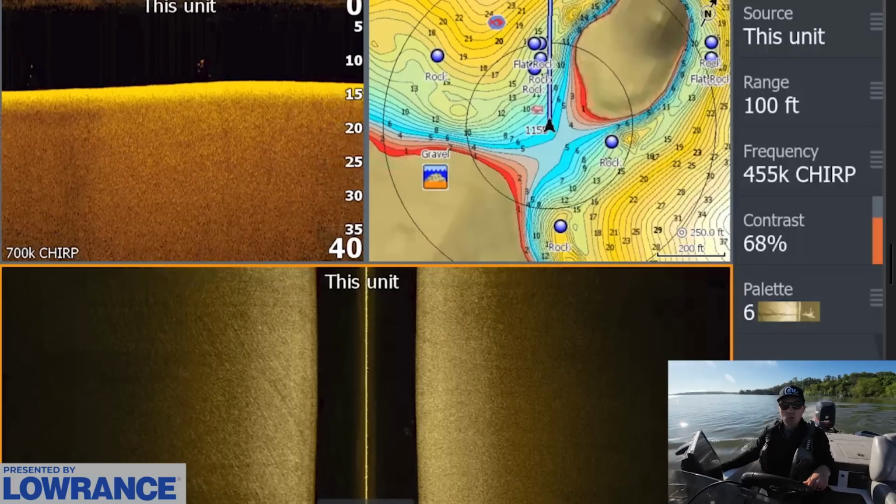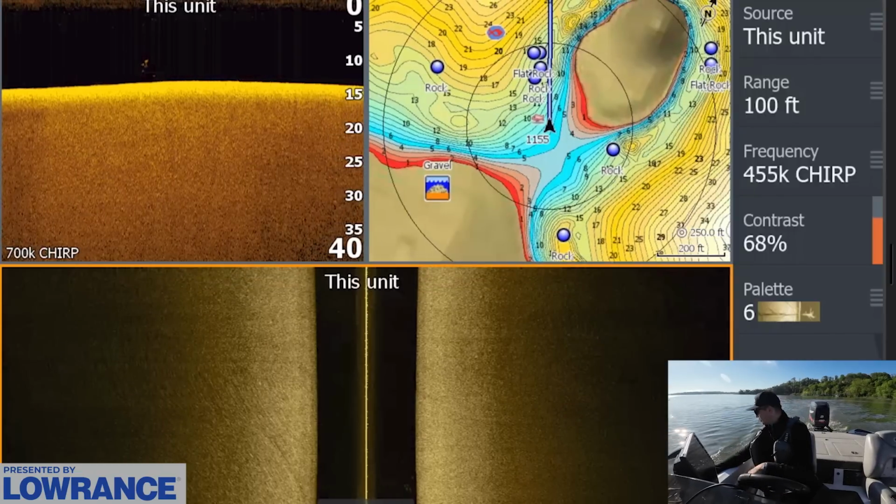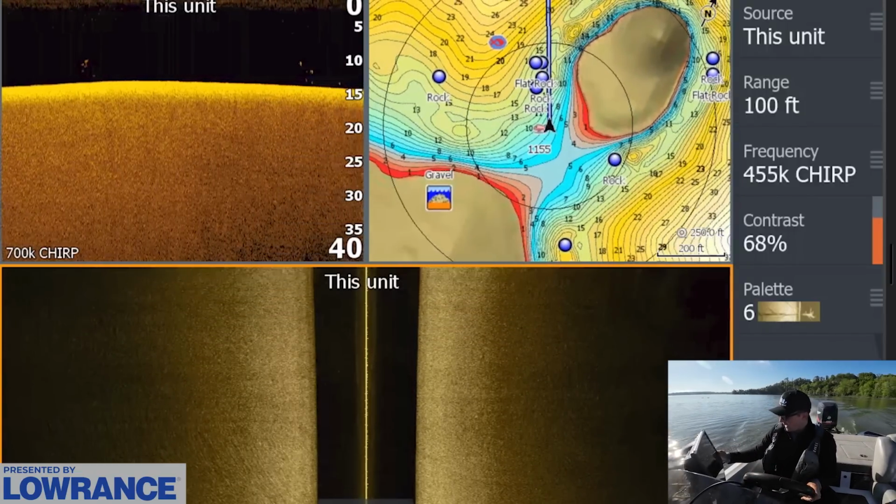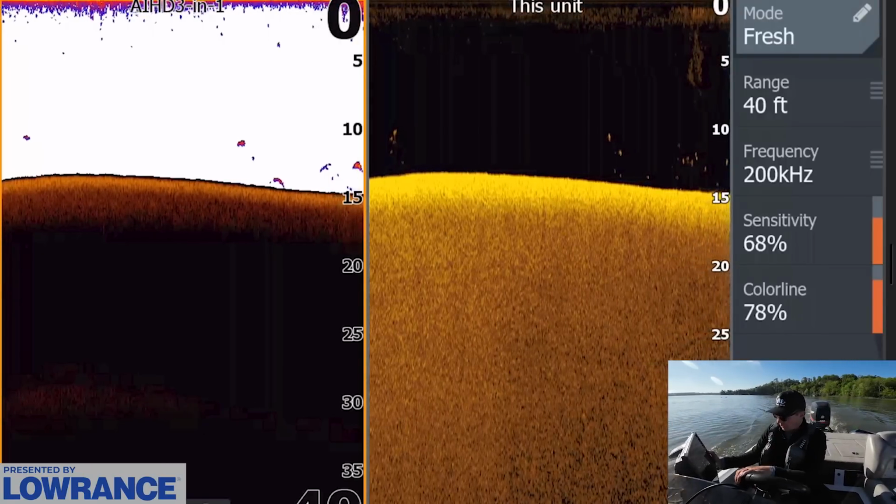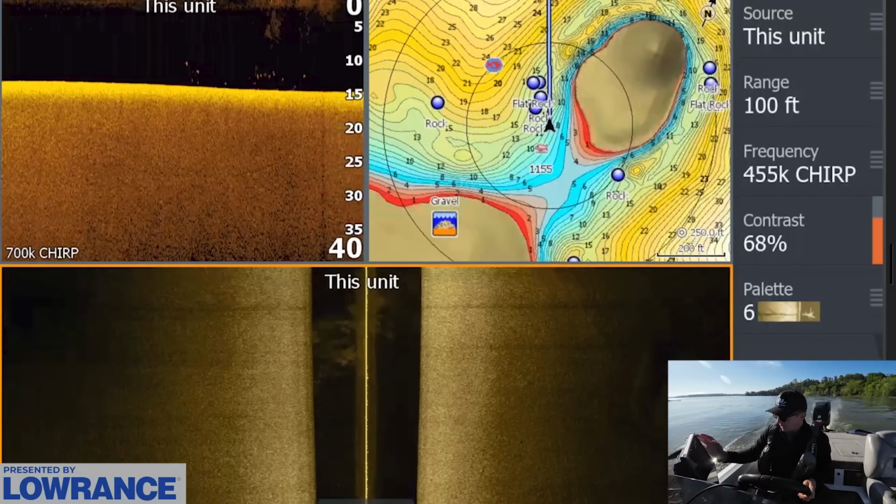If we can find a few more of those isolated bait balls with bass around them, then I feel pretty confident we can actually just start targeting those fish. But I'm not going to mess with those quite yet, because I want to make sure we can see a few more in the area. I don't like just fishing for like one isolated deal. We have a lot of bait and shad out here, and we also have these rocks.